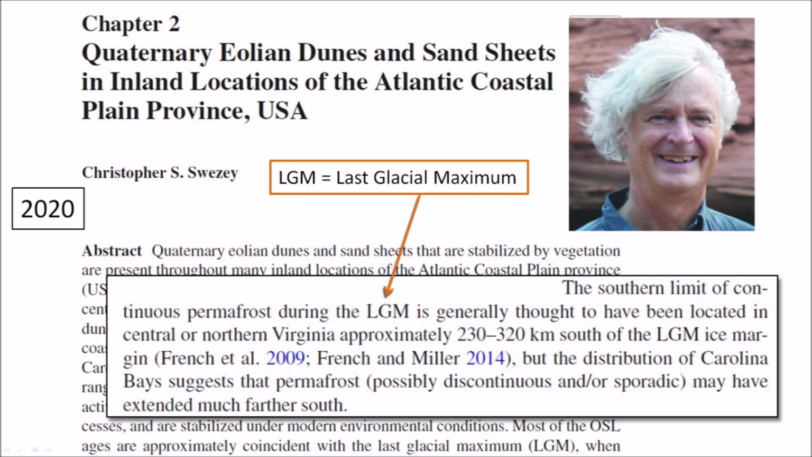The idea that the Carolina Bays originated as thaw lakes from permafrost is also discussed in a book about dunes and sand sheets of the Atlantic coastal plain by USGS geologist Christopher Sweezy. However, Sweezy goes on to suggest that the presence of Carolina Bays in North and South Carolina implies that these states had permafrost at one time, even though two different publications say that the southern limit of continuous permafrost during the last glacial maximum was located in central or northern Virginia.